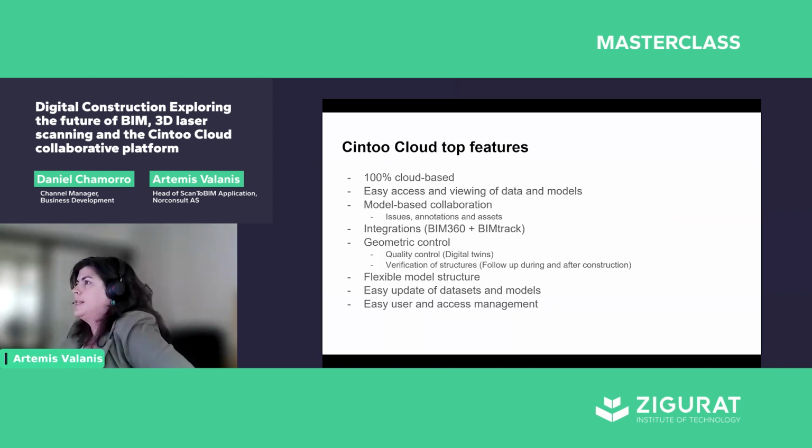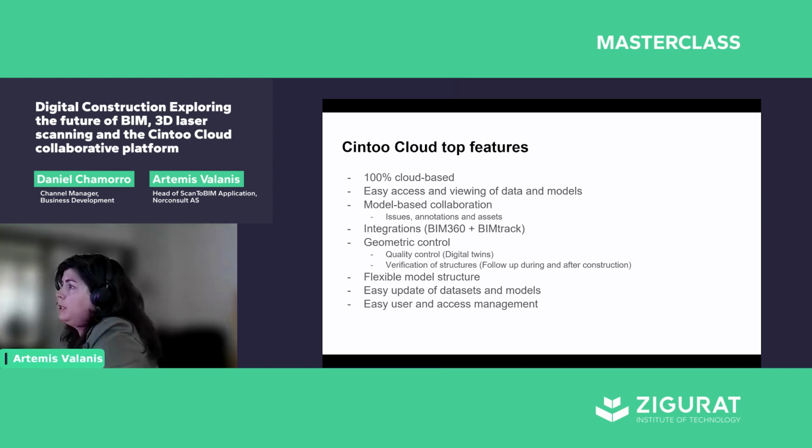If we would discuss the top features of Cintoo Cloud, the fact that it is 100% cloud-based is a really good feature, because this means that everybody is able to access the web pages. Everybody is able to access the model and see both scans and the models, and have better control over the different discipline models that are developed.